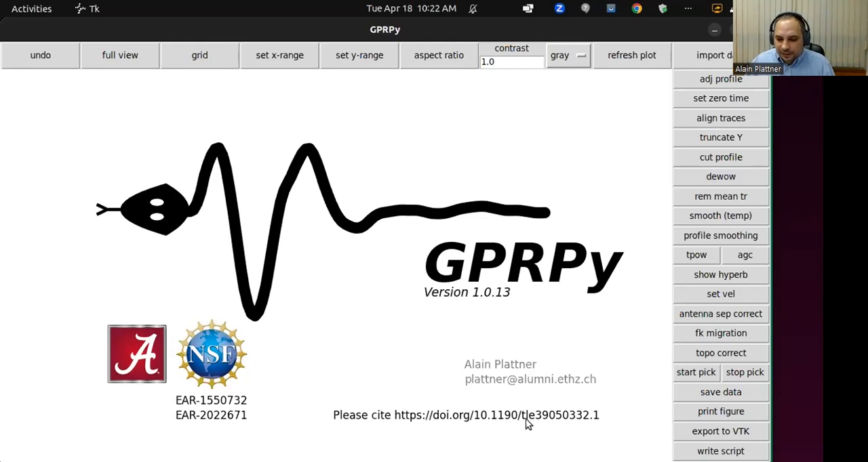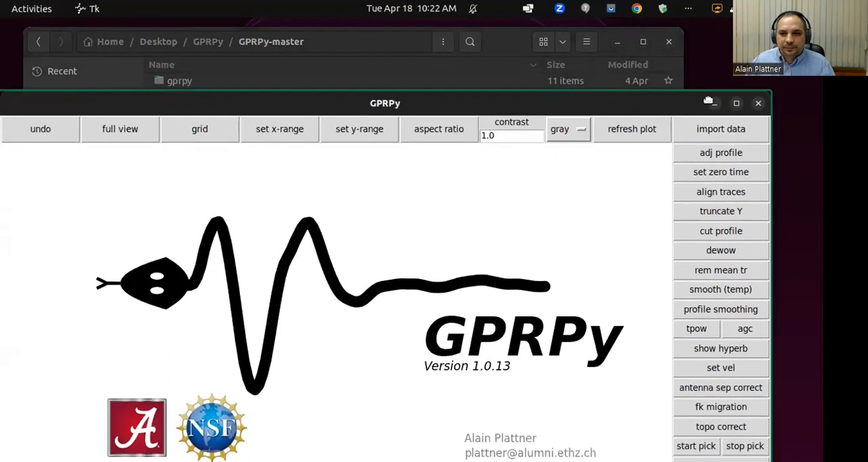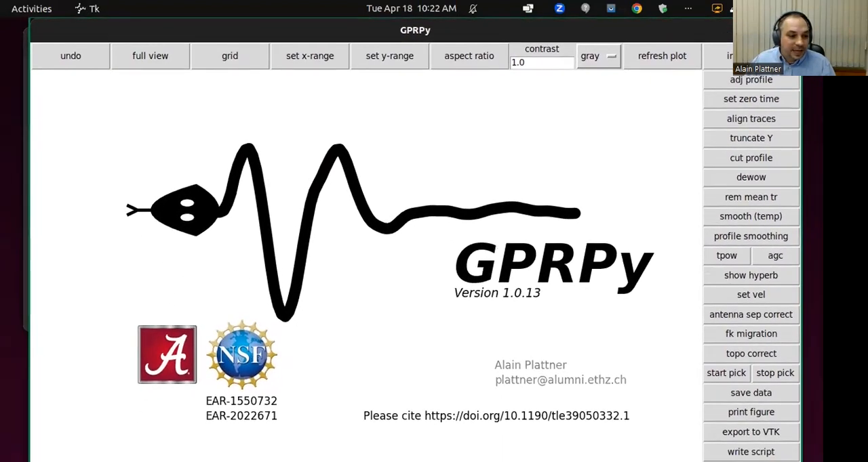Here again is the DOI of the paper. I know you can't copy paste from here, so I put this same name also in this please cite text file. You can just open it and then copy paste the DOI from there. Also, please let me know if I'm too fast. I'm happy to slow down a little, or if this is okay. Also you notice that whenever you hover over some of these buttons, you see a tiny quick help thing. Okay, let's open our first data set.